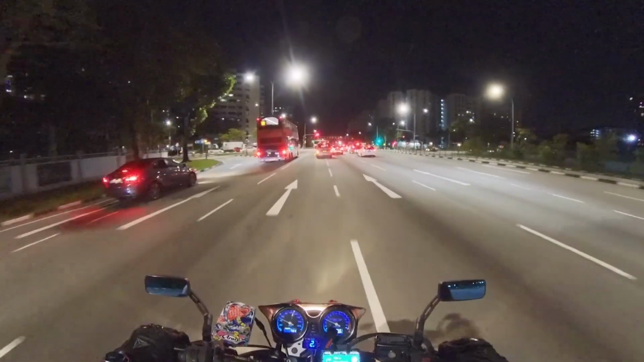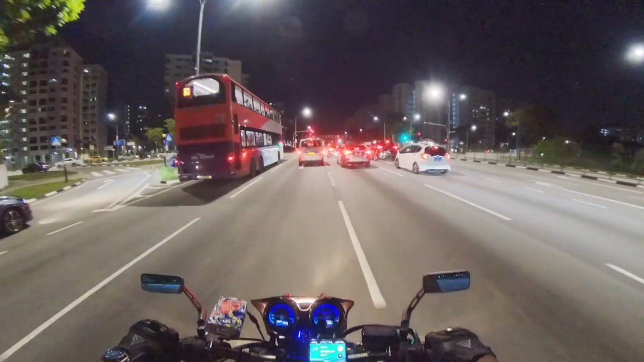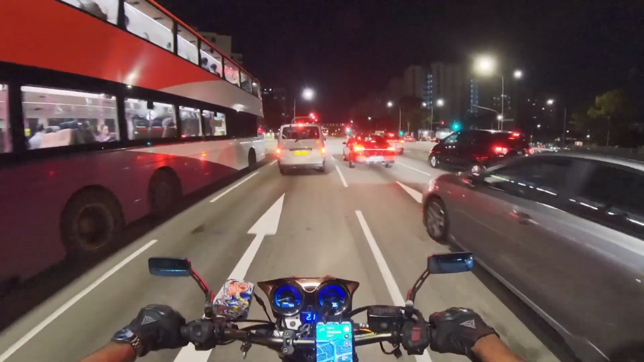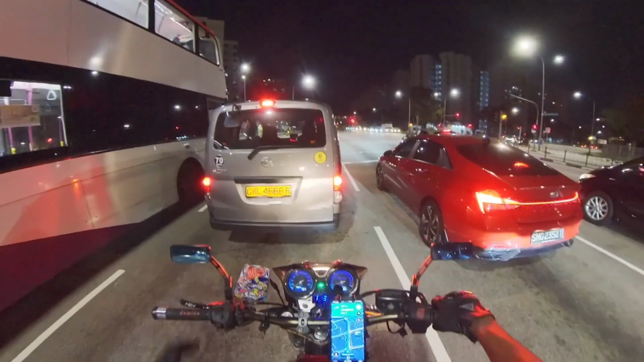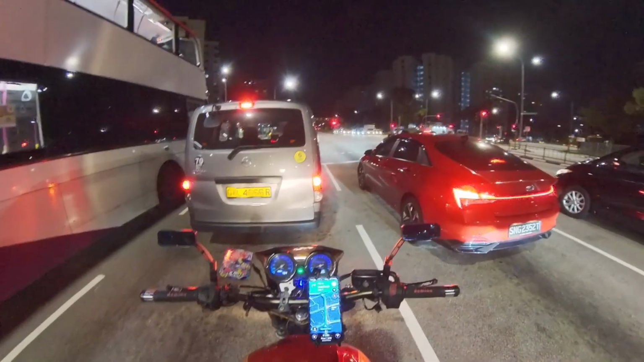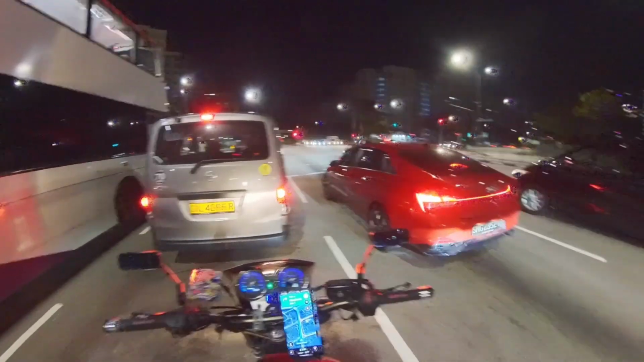But then biologically, men are much stronger than women, and women can ride this bike comfortably, so not a problem. Ladies, if you want to get a Super 4, go for it. And it sounds amazing, right?